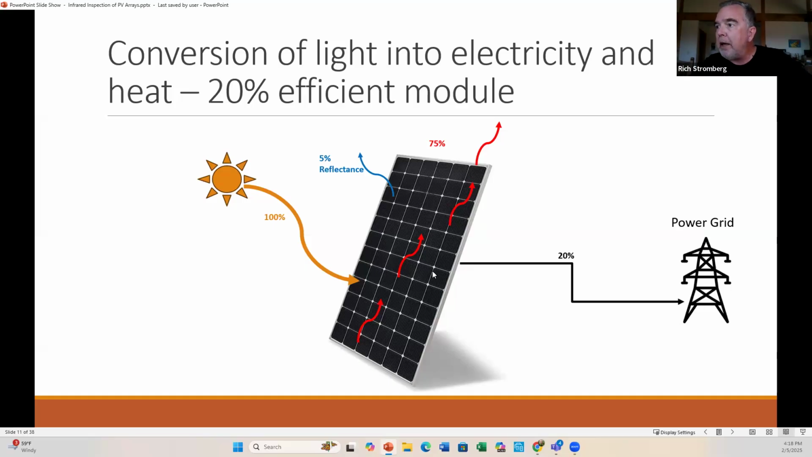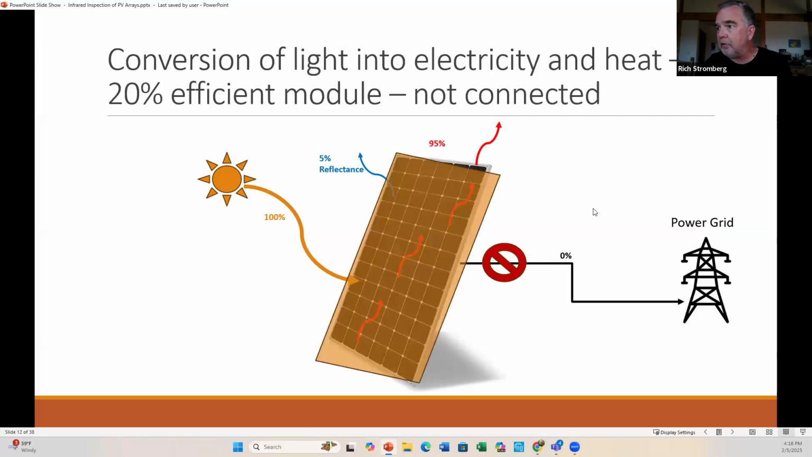And then the remaining 75% causes the module to heat up more than if it was not in the sun. So the module temperature will rise about 20 to 25 degrees Celsius higher than the ambient temperature when it's getting full sun. So this is a fully functioning module. Everything's great. We would expect to see this out in the field on your arrays.